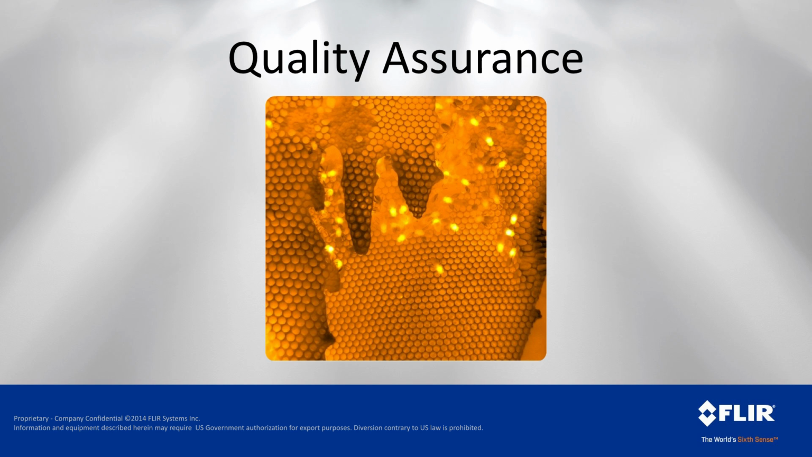And you're probably asking yourself, right now we're looking at a beehive. How is that quality assurance? Well, as it turns out, we actually have a customer using a thermal benchtop test kit for exactly that. This customer's end user ships bees around, and they want to be able to tell the heat of the colony because that gives them an indication of how many live bees are inside the colony when they ship it.